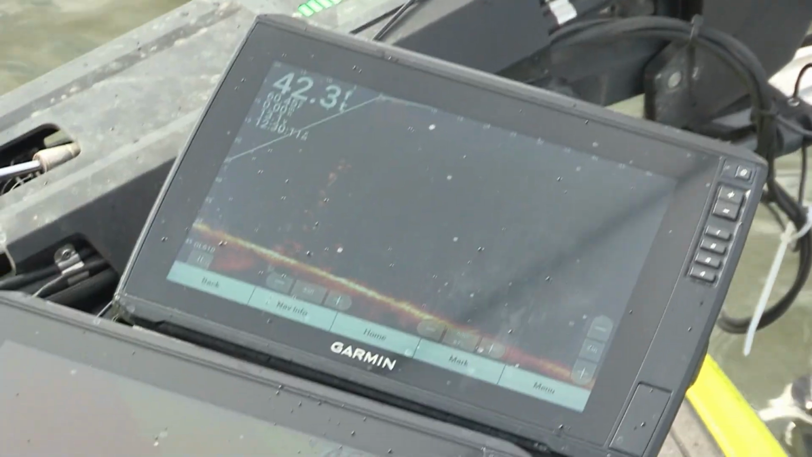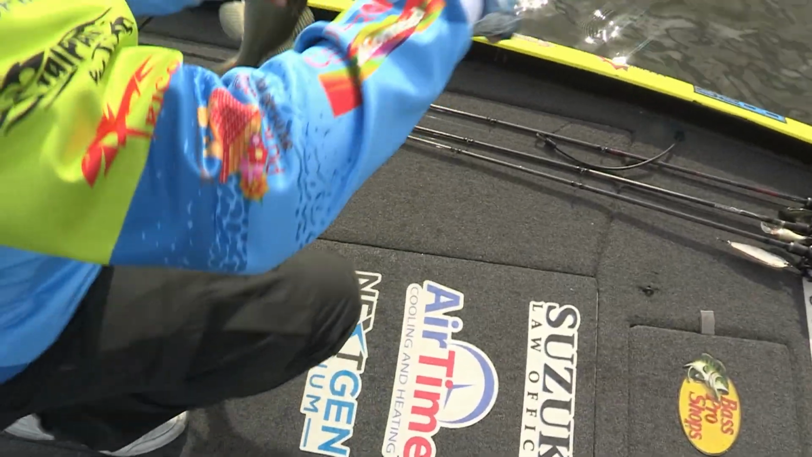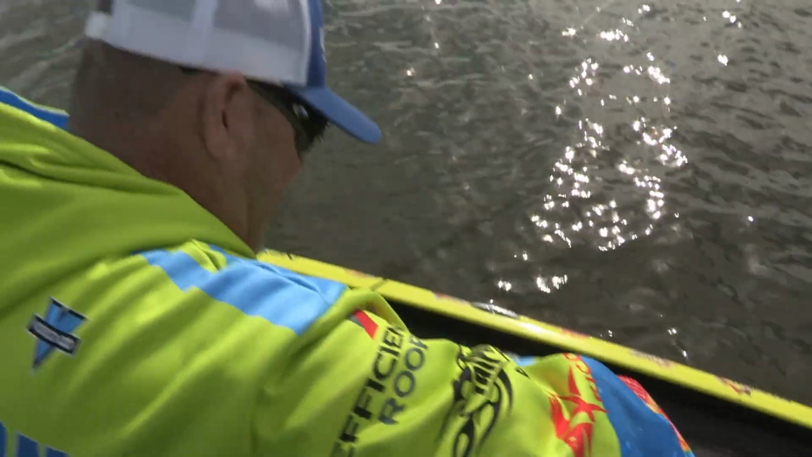Here come all the fish, guys. Look at them on that live. Look at that. That is so cool. Yeah, oh yeah, look at that fish. You got a good one, dude. Good job, man. That's a good one. Look at that fish, folks.